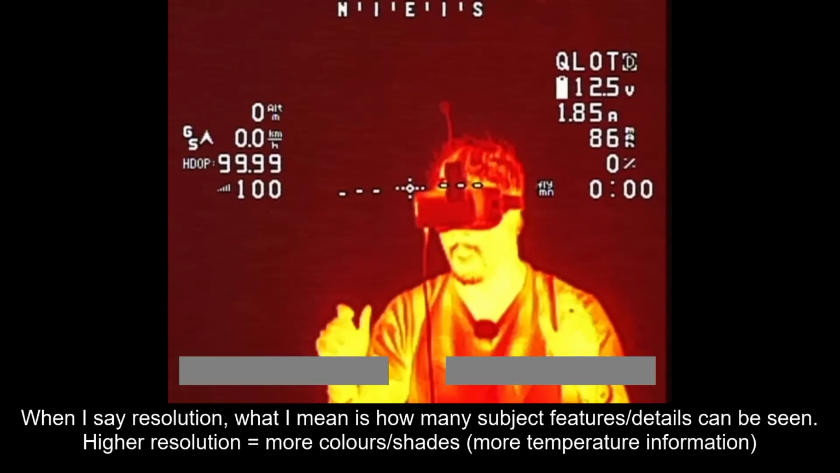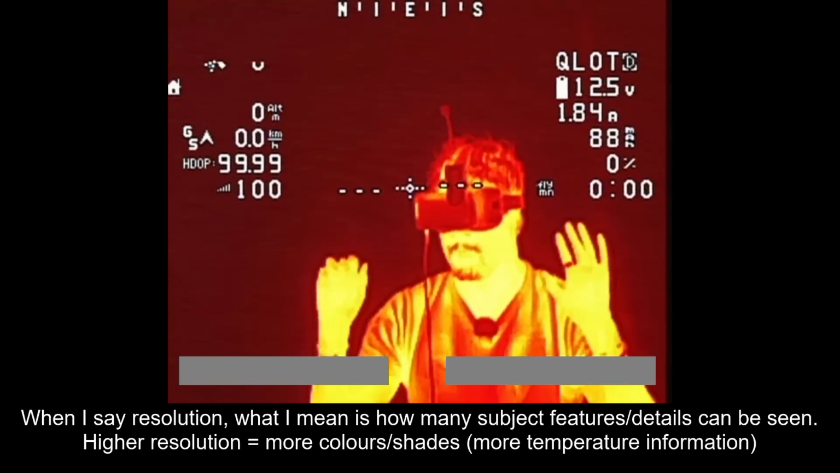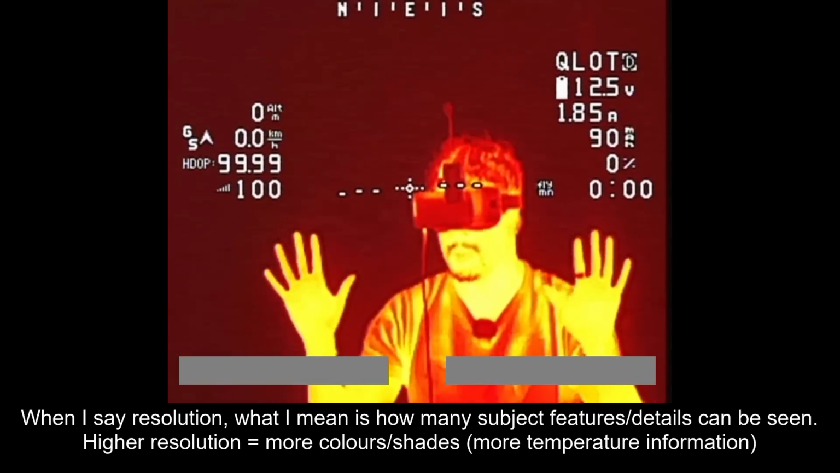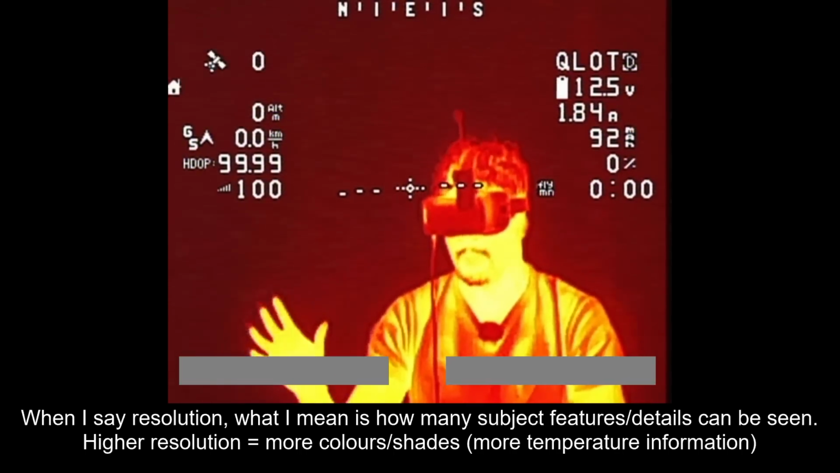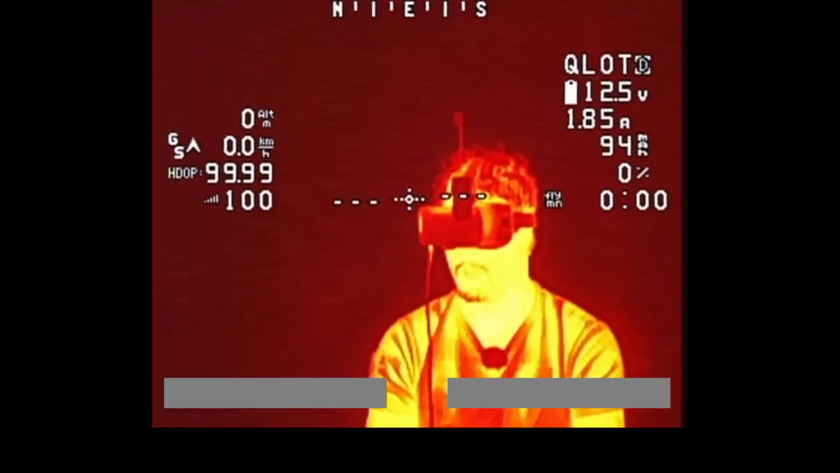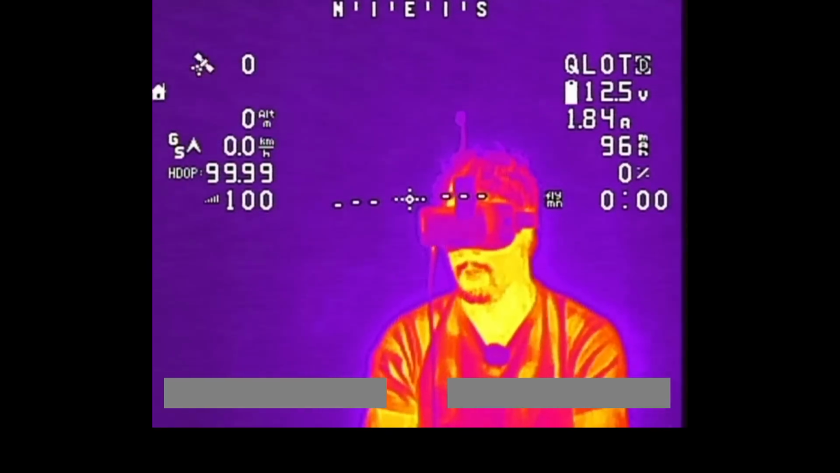If you're trying to find a person lost in the woods or something, anything with heat just glows bright yellow. You don't get much detail, but it just glows bright yellow, whereas everything that's colder just appears red. Not the most exciting color mode to look at, but possibly one of the more useful ones. So the next one is this one here.